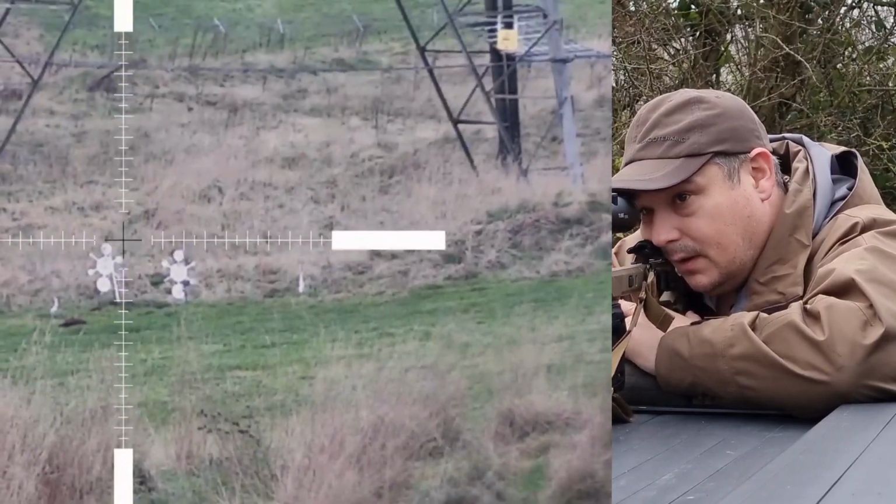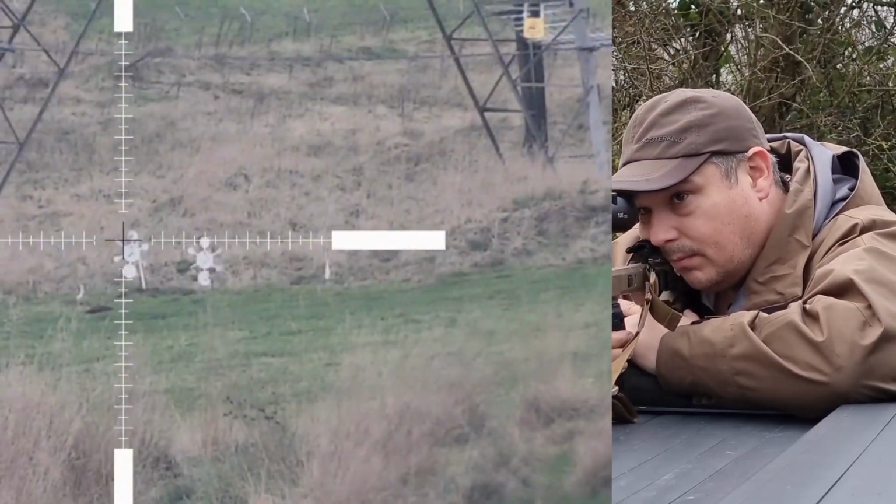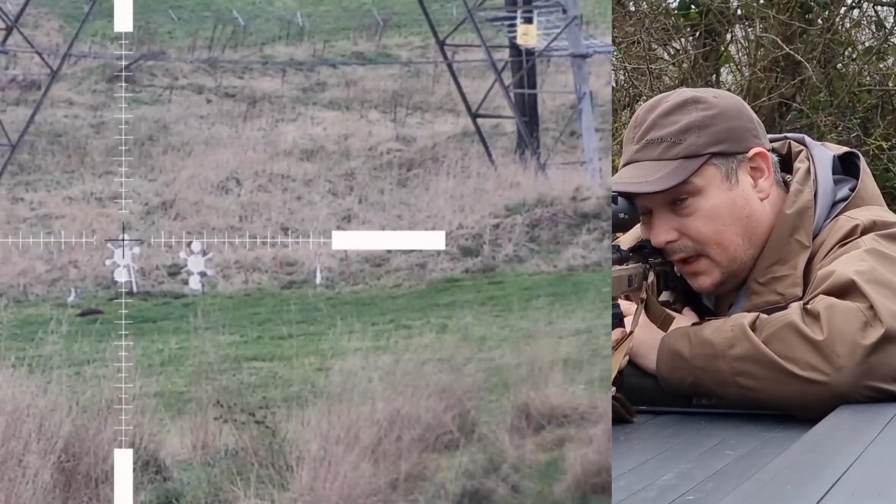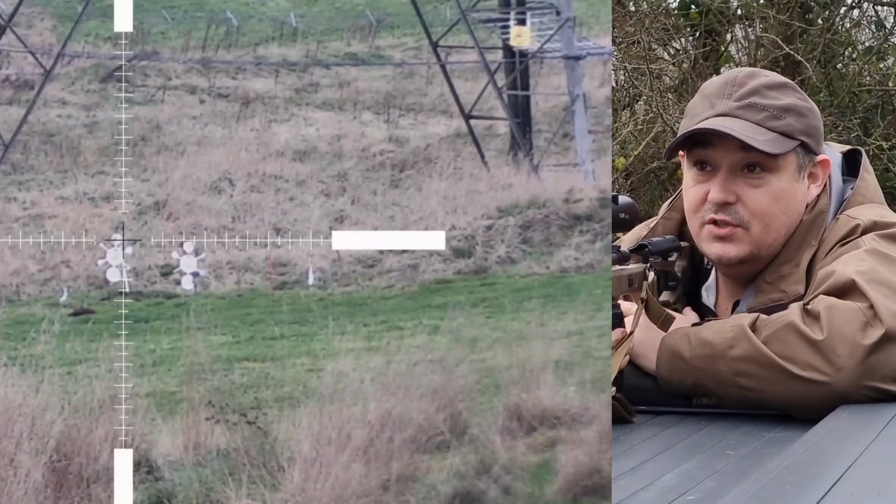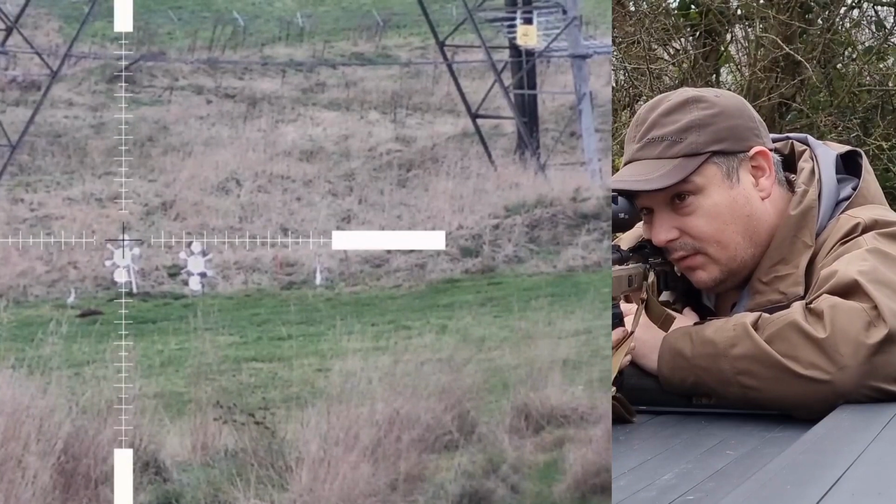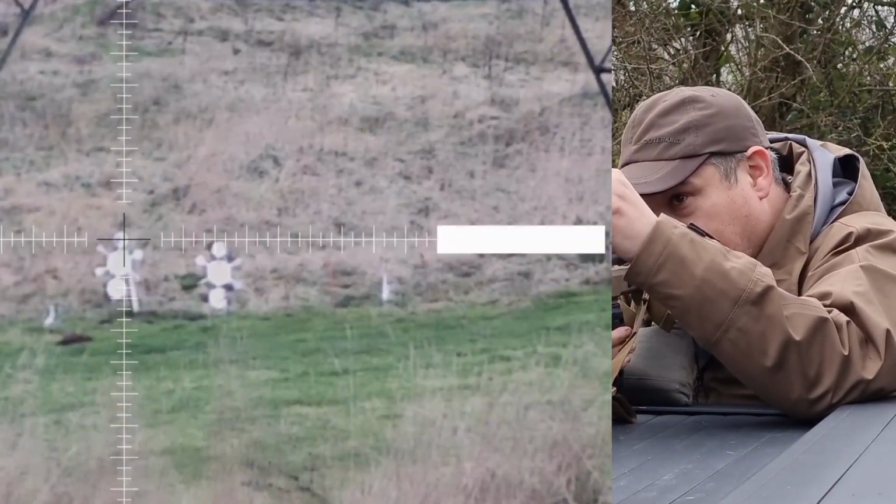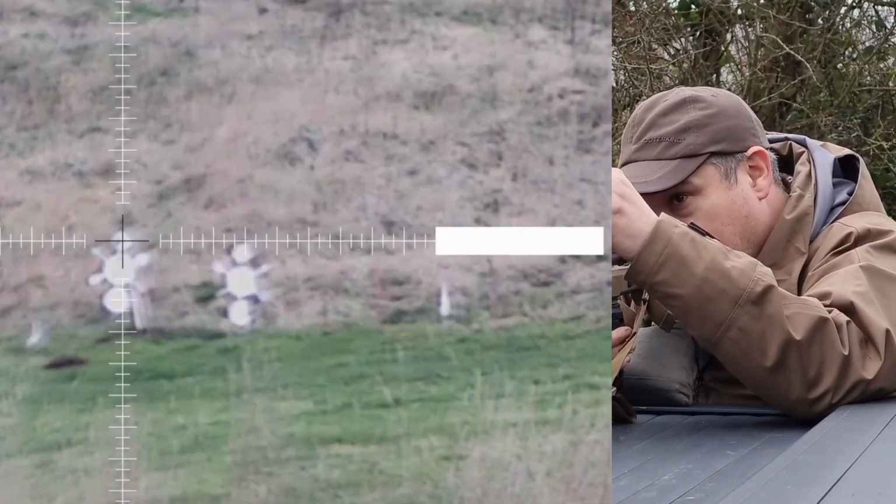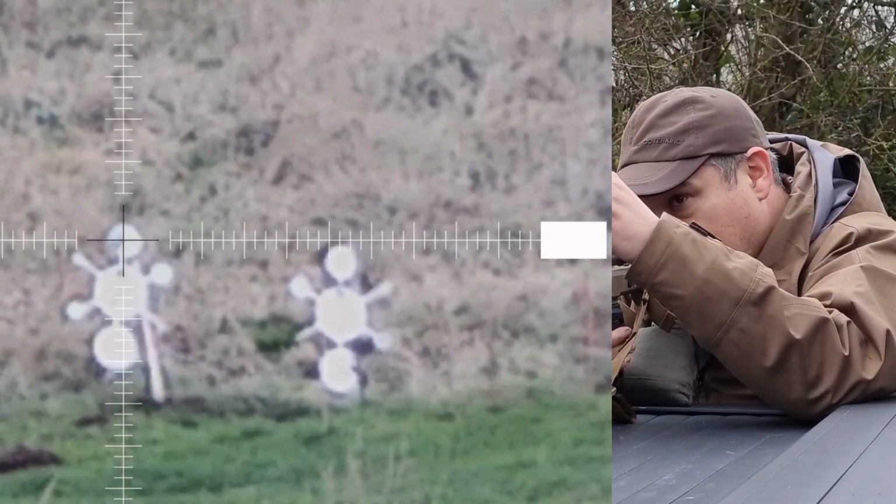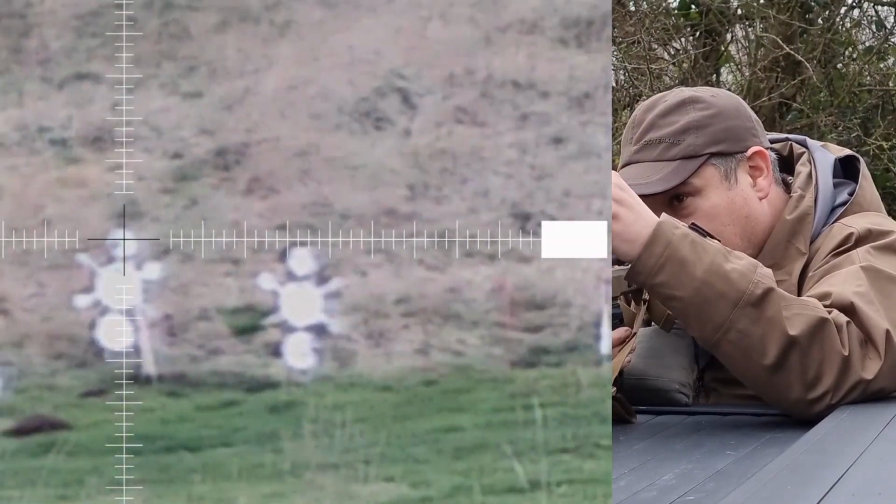And again. And again. That's a tidy group on the top of there. The wind might be pushing it a touch left. There is a breeze quartering down the hill, so that's why it's probably gone over slightly. We'll mag in. The light is failing a bit now. But yeah, first shot was bob on, so I'm happy days with that.